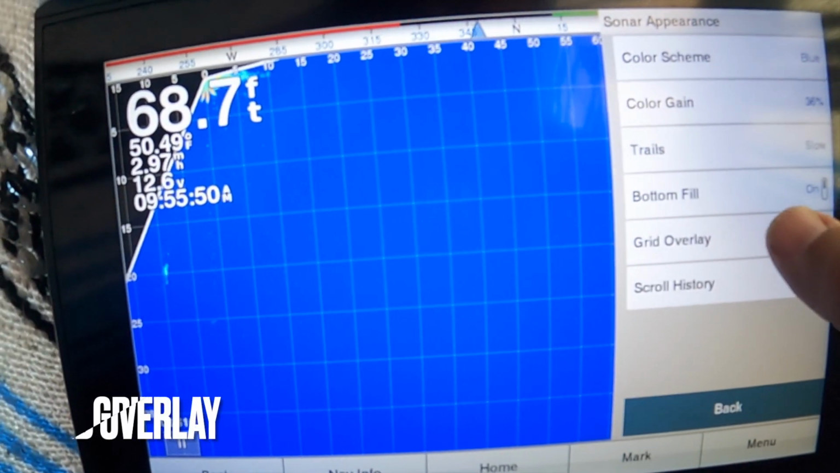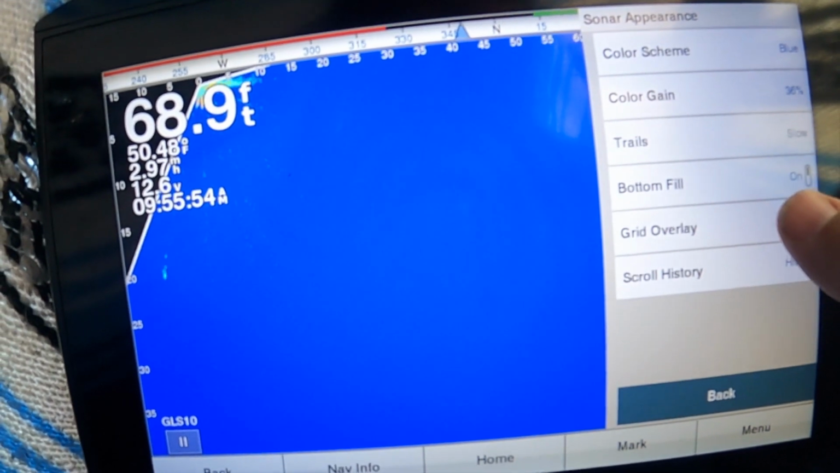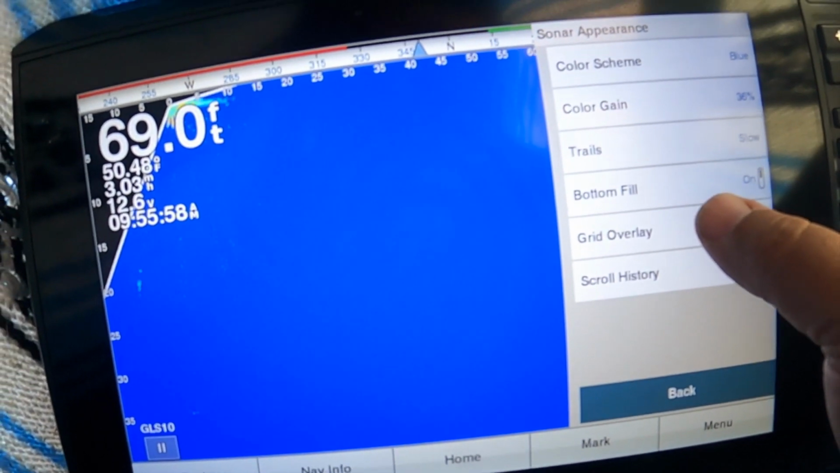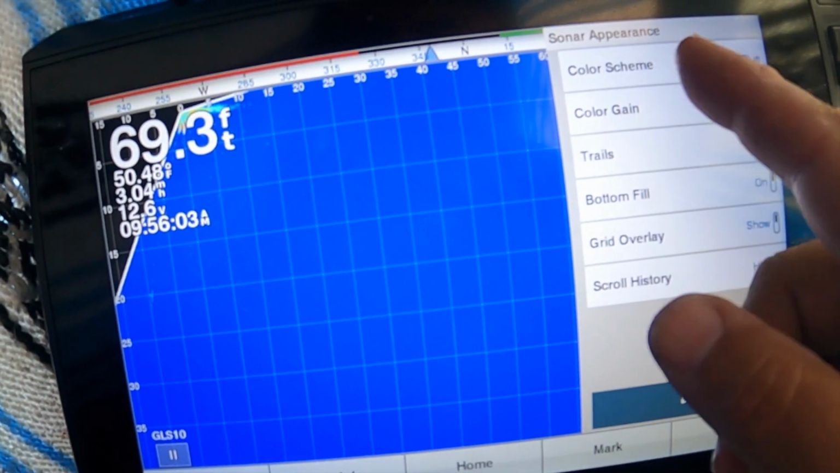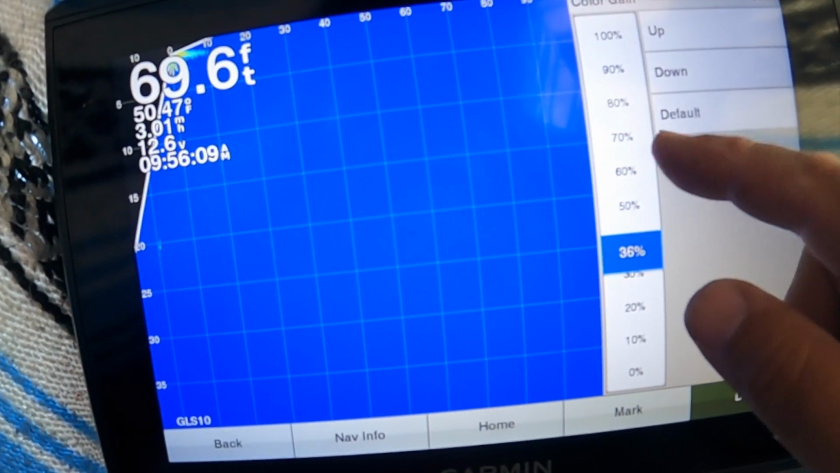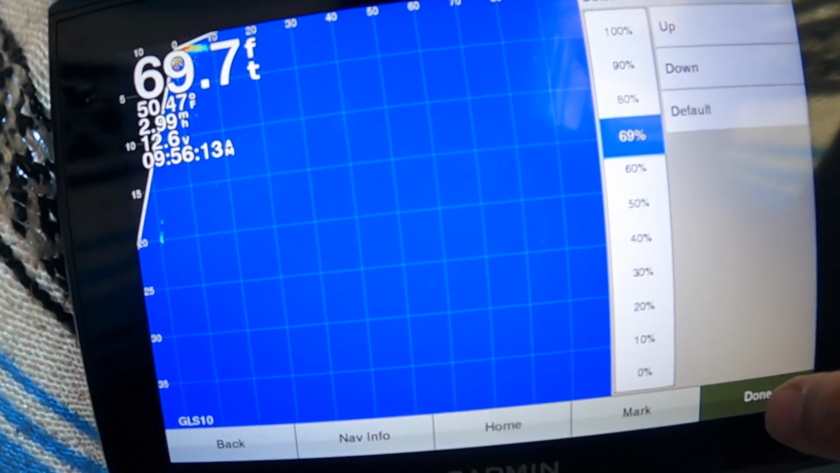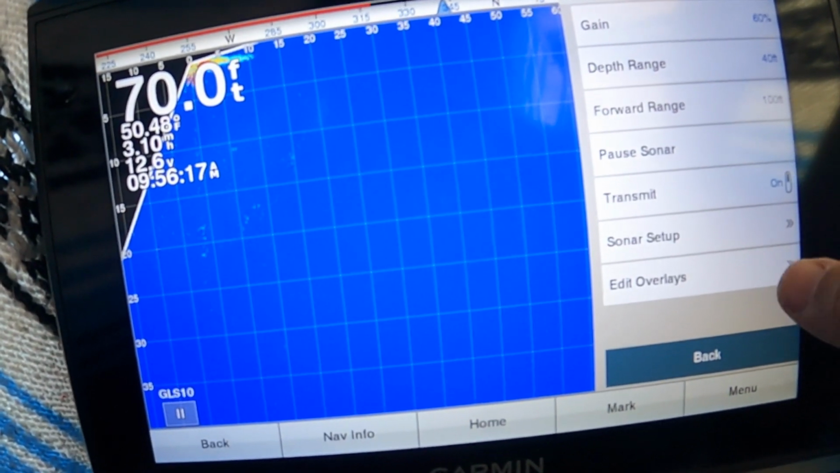Grid overlay, you can turn it off if you want. I like the grid overlay because when I'm coming across at 100 feet away from me, I can really see where they're going, vertically and horizontally. There we go, so that's where everything sits. I've got blue scale. You can do other scales you want with this. Color gain if you want it brighter or softer here. Back to me real quick, and that should be everything we need.